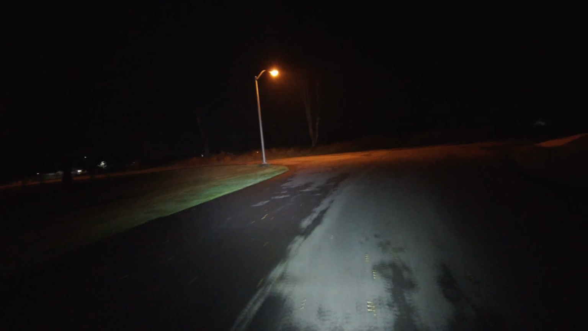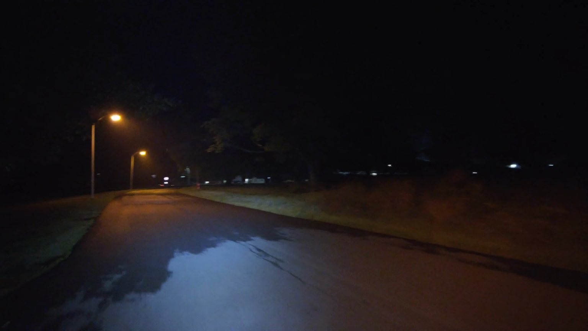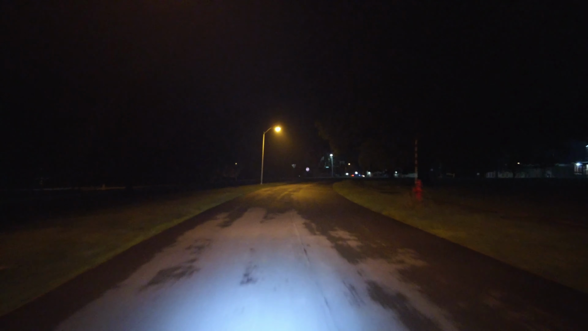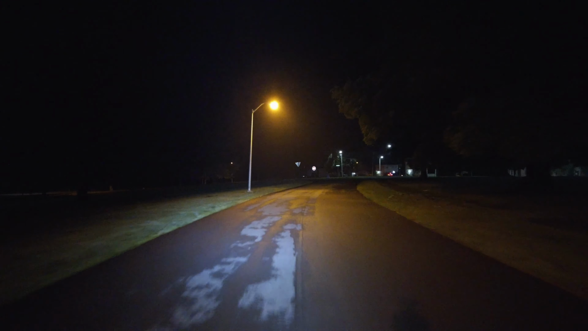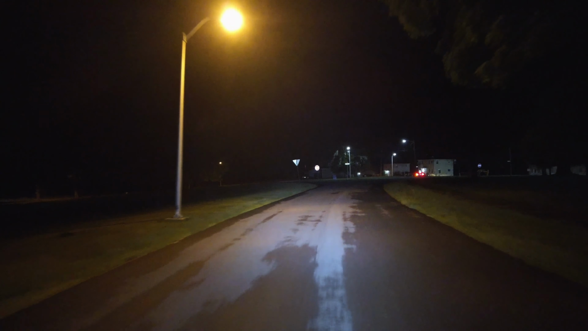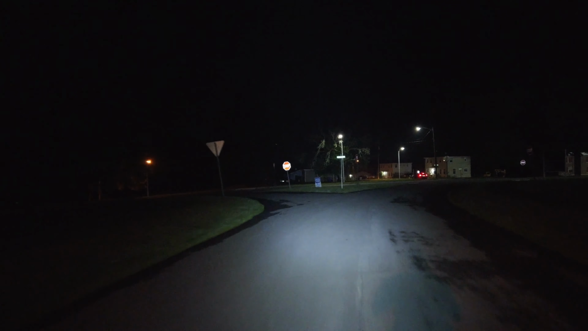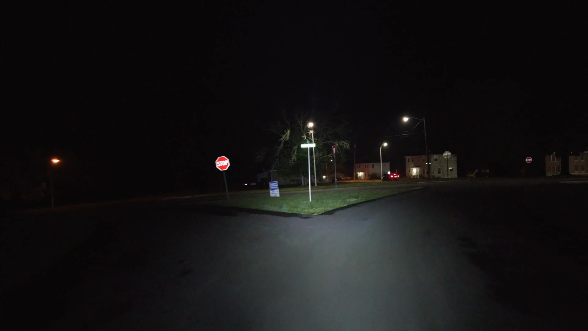Even though the audio is going to be bad, the video should be better, because I had the really bright but also wide floodlight mounted to the top of my helmet. And then I had, depending on the video, I either had my action camera on my helmet and the Pocket 2 on my chest, or I just had the Pocket 2 on my helmet.